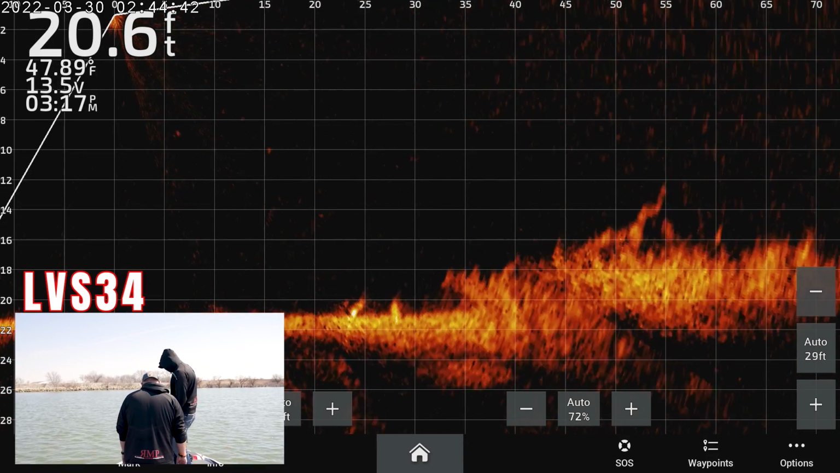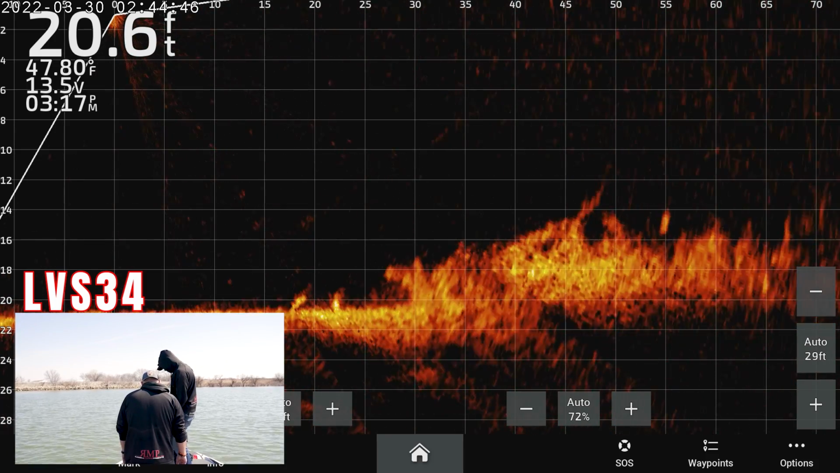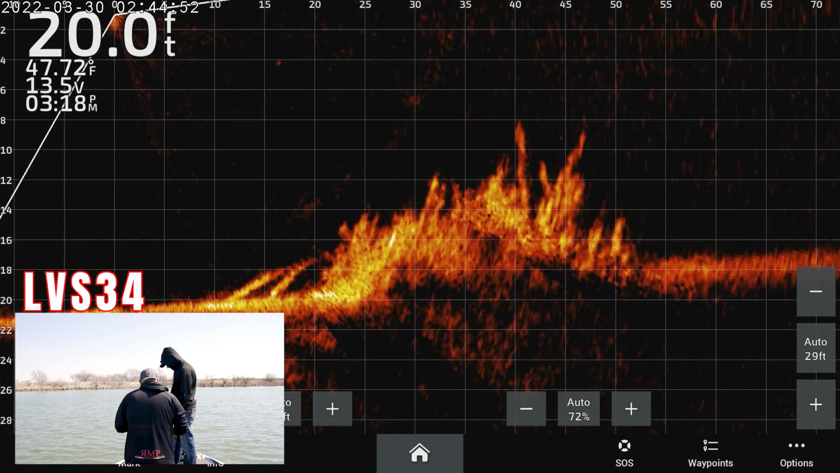Which is where, again, we think 90% of the people using LiveScope are in this depth range right here. And again, you guys, this is auto settings. We're very excited to get out on the water and play with this guy.